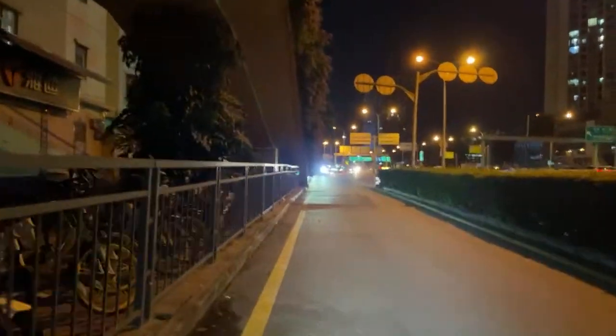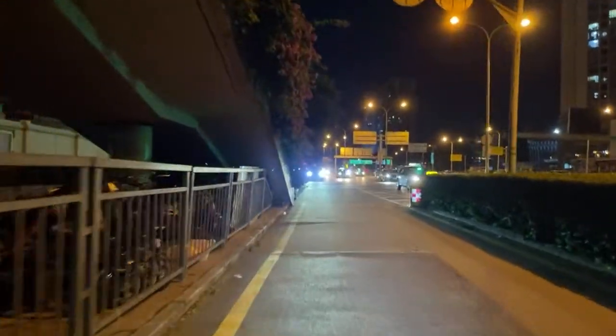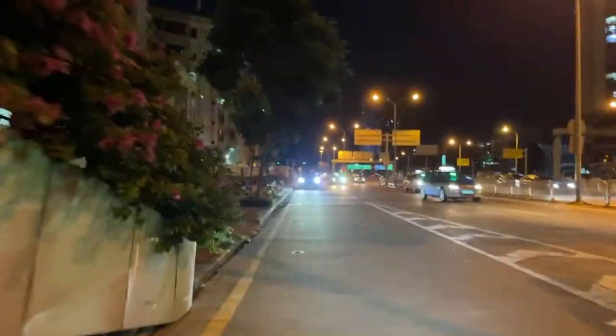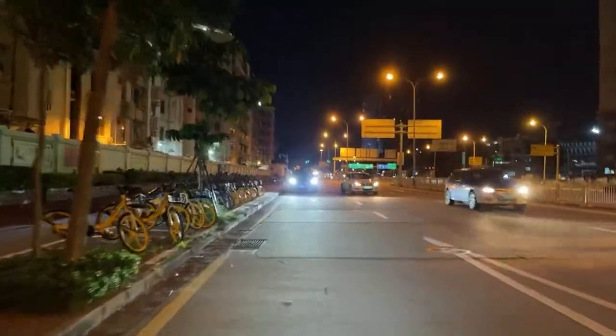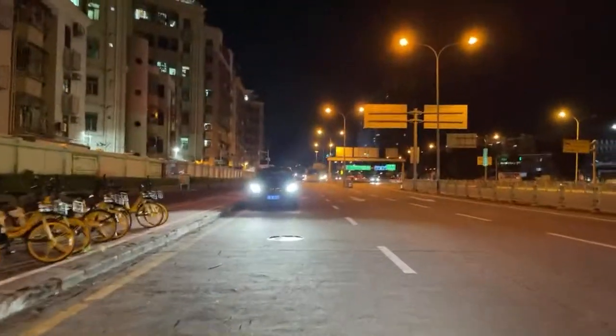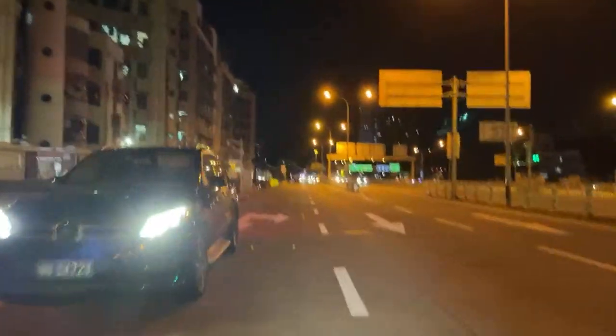This is Yanhe Road, which is, as you can see, a major road, and I'm actually riding against the flow of traffic. Because it's almost highway style, it's still kind of busy at this time of night.